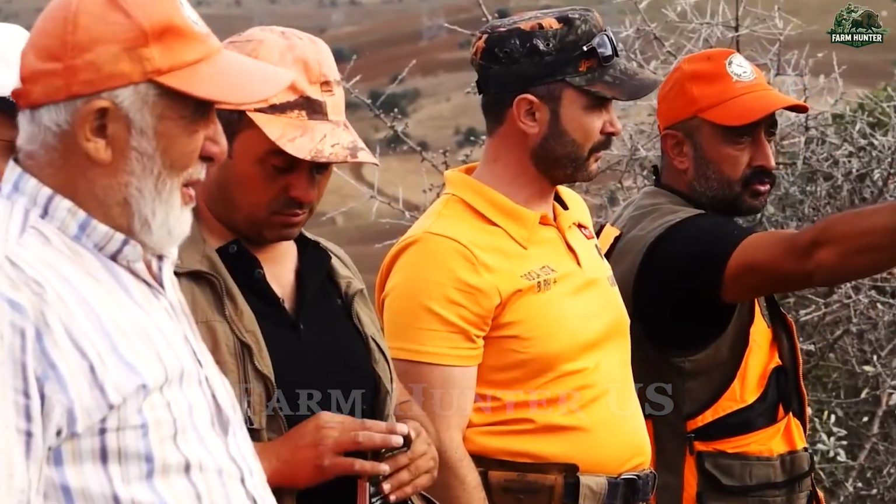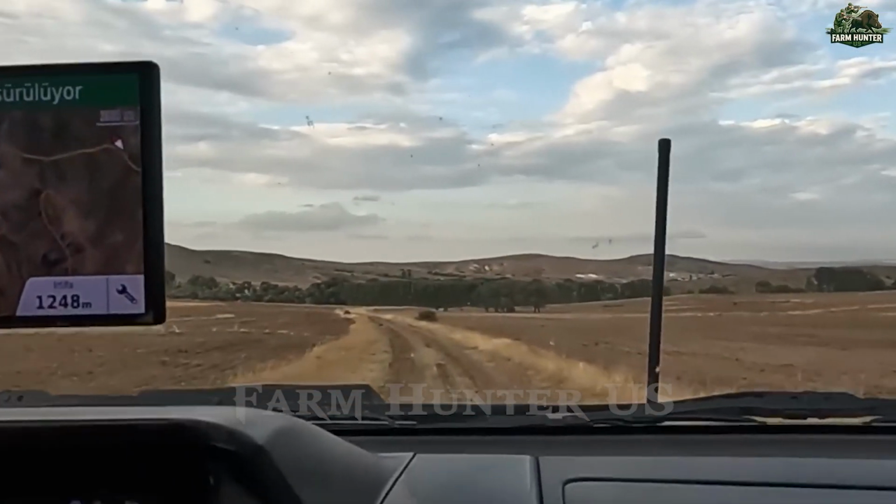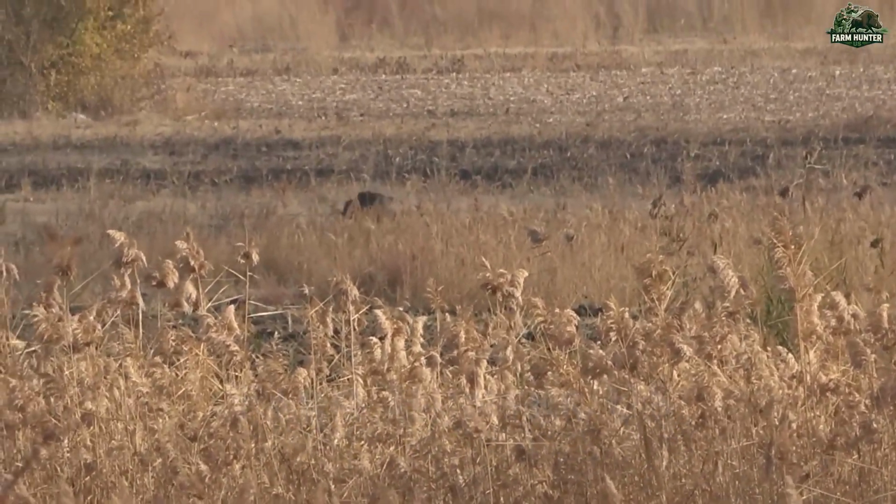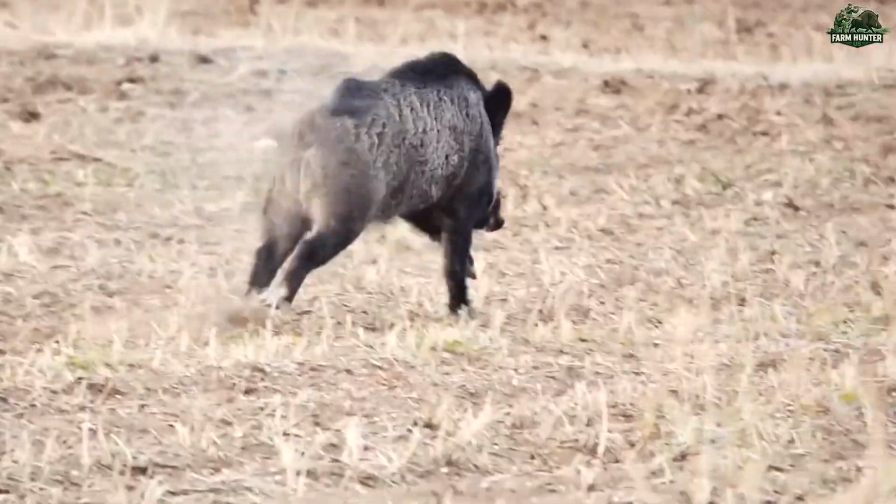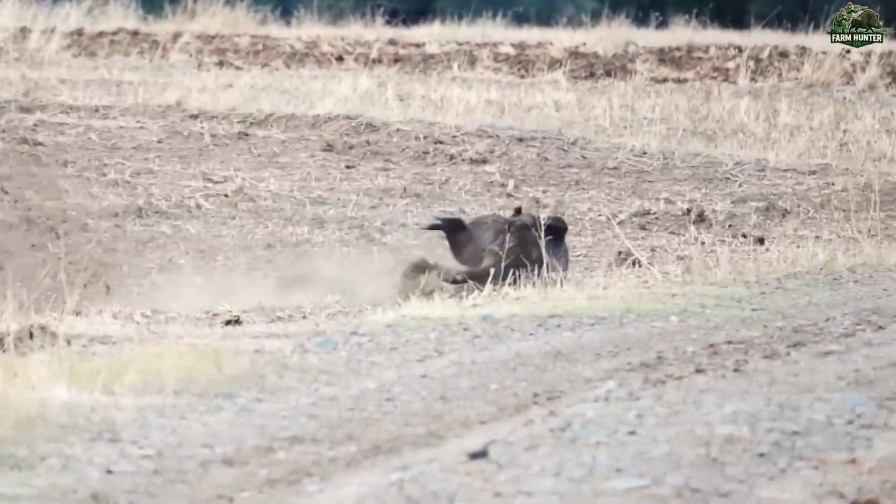After regrouping and recalibrating our scopes, we pressed forward to a new position overlooking a narrow mountain trail. Just as the tension started to settle, a massive wild boar burst into view. But this was no ordinary encounter. The beast locked eyes with us and charged headlong in a fury.